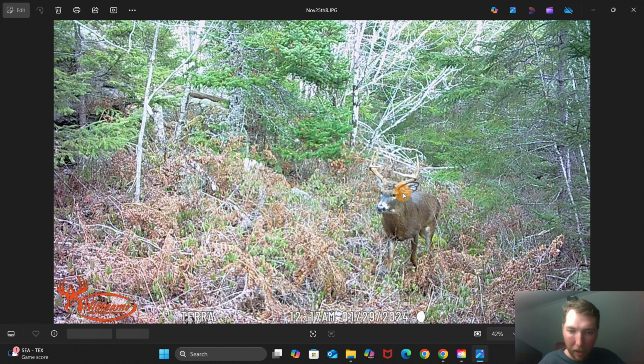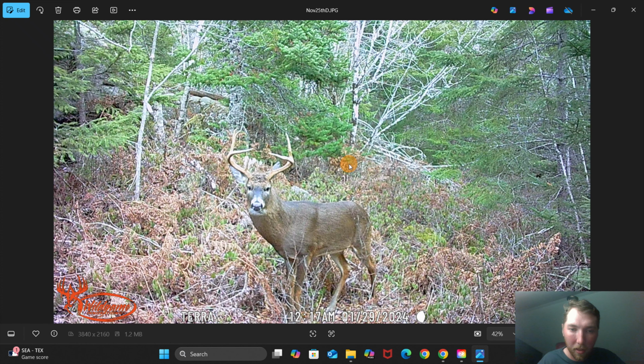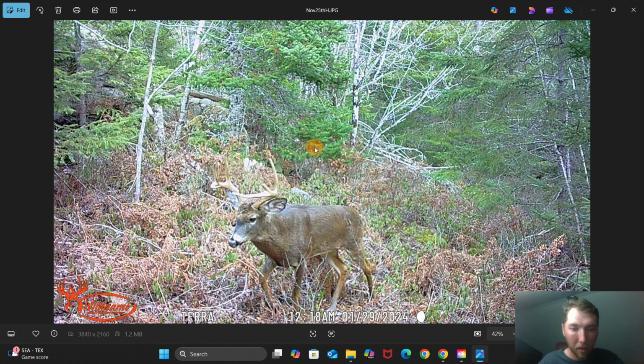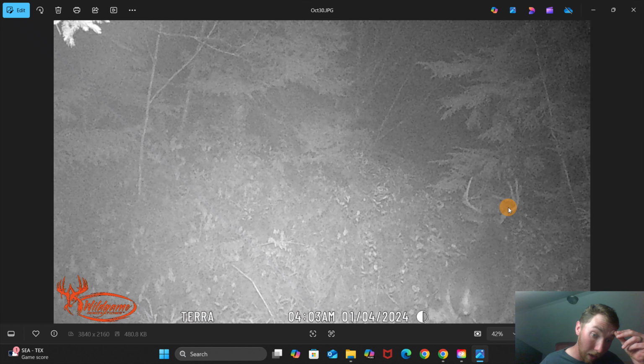And look at this one. Look at how gnarly this buck is. That is a regal beast of the forest. That's just a cool picture. So, and all this in this place, it's really close to me. It's a huge piece of land. It's all public access. So that one I'm really excited about, because there's some cool looking stuff at this place.